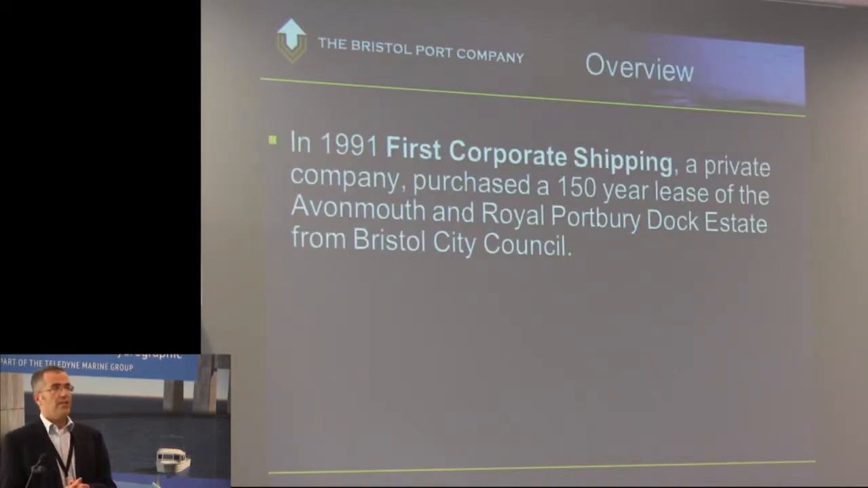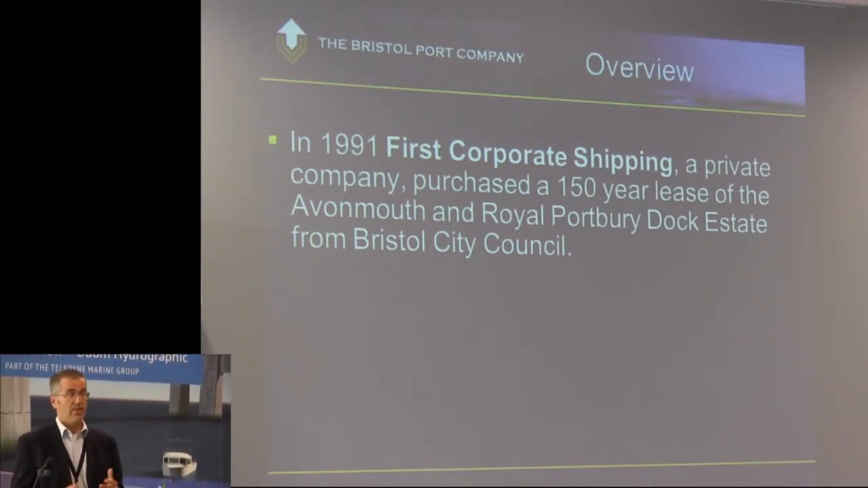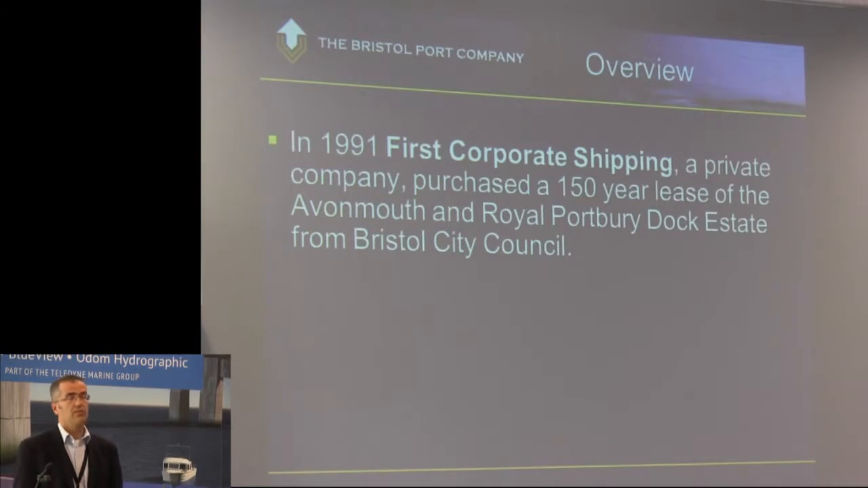The Bristol Port Company is owned by two men. They are the shareholders. We're not part of a big port group in the country at all. So if those two chaps decide to go ahead with a project, then we can get straight on with it, generally, with environmental legislation and stuff like that. But yes, we are a private company.